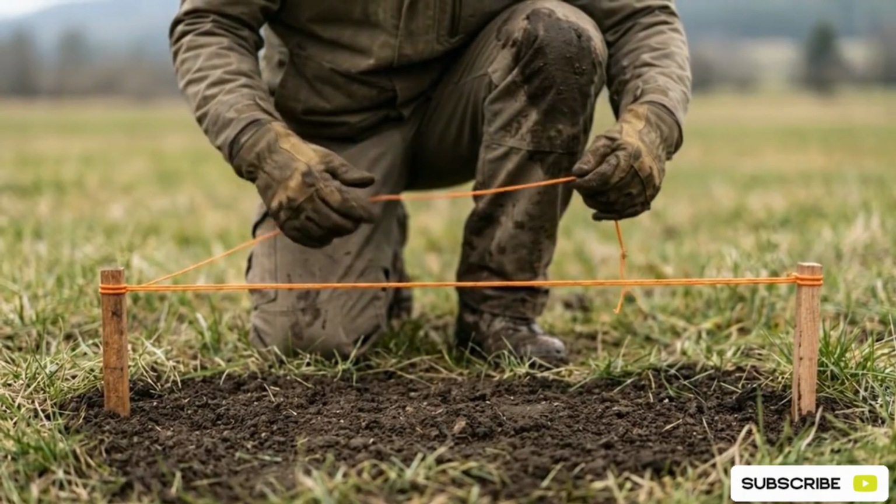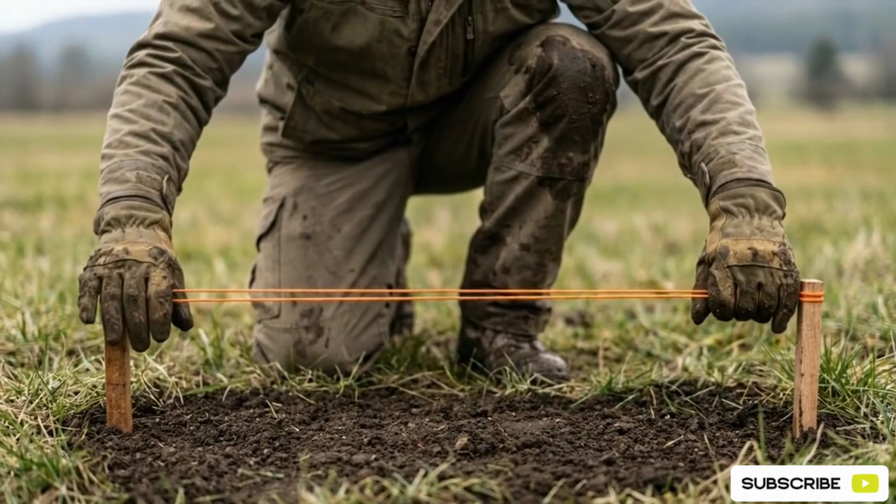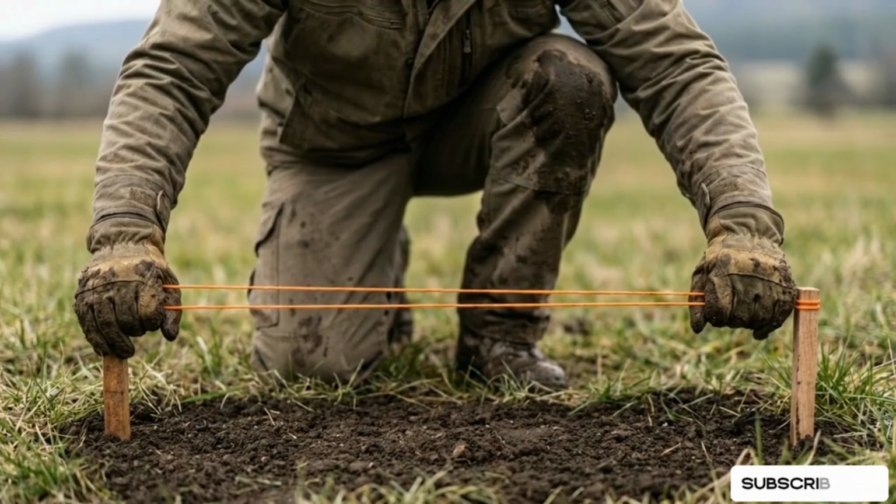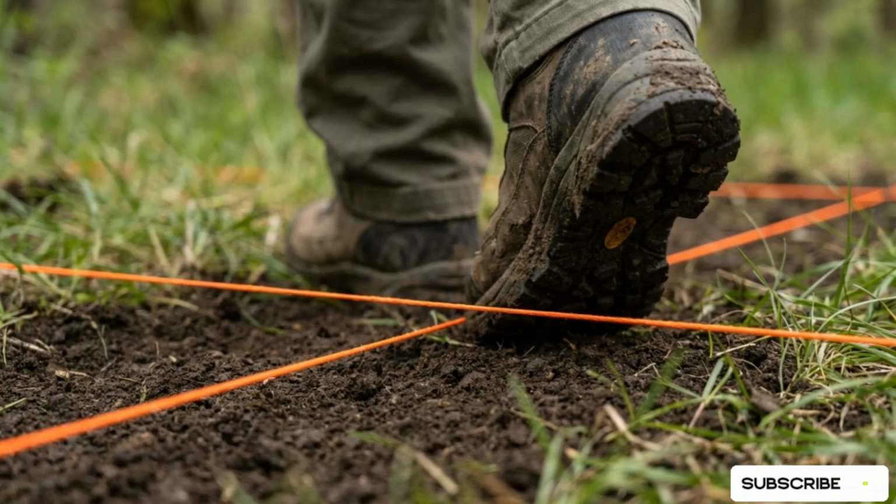At the GPS coordinate, the digital phase ends. You must immediately lay a physical baseline, pulling a 30 by 30 foot string grid tight across the dirt. This string acts as an absolute physical boundary. It governs your movement and prevents wandering off target, guaranteeing total soil coverage over the anomaly.